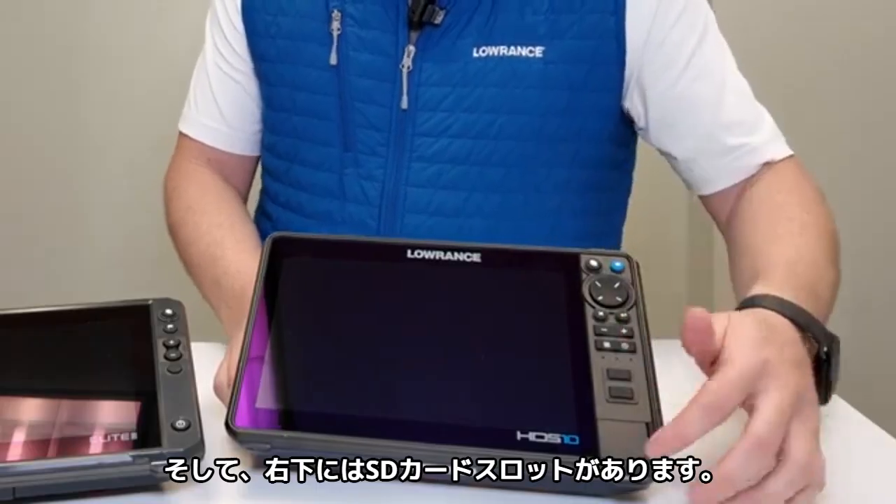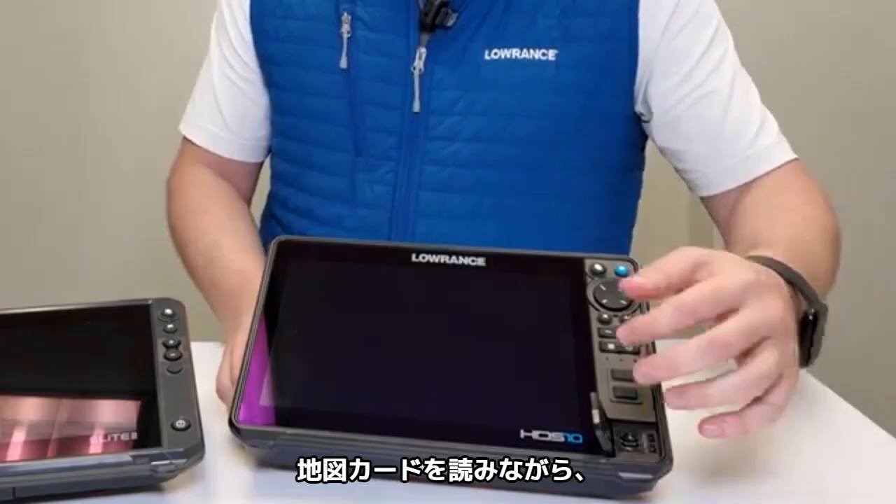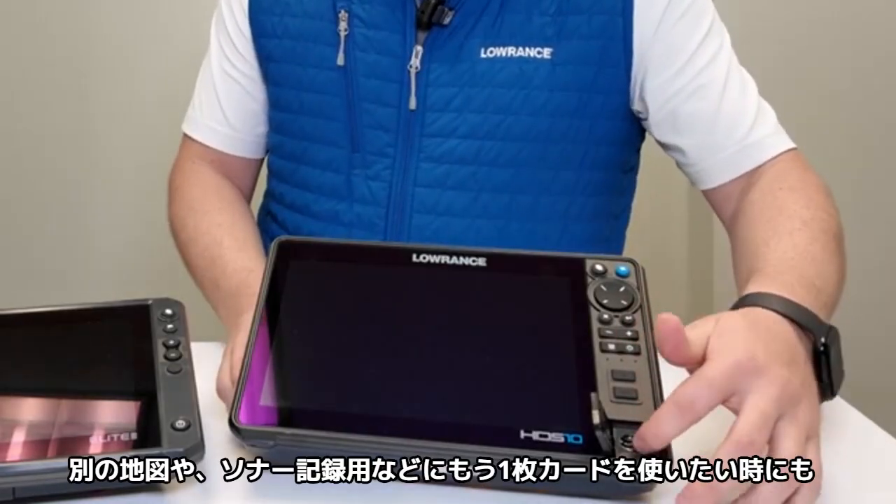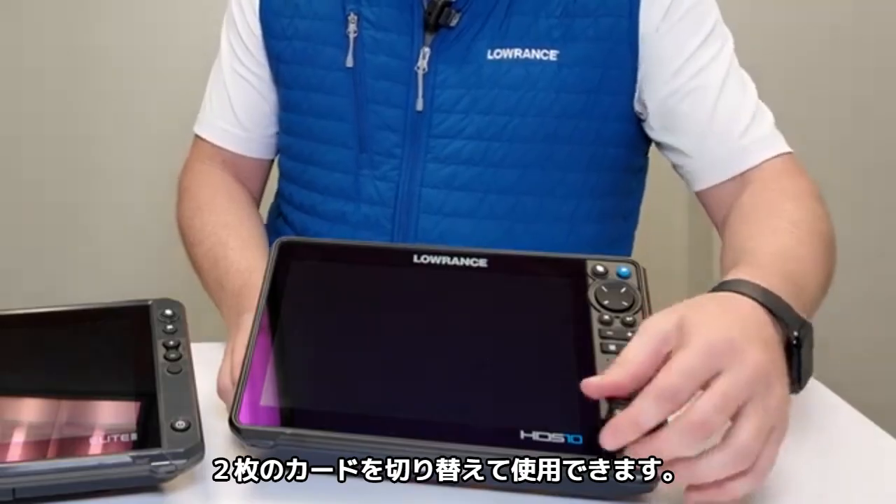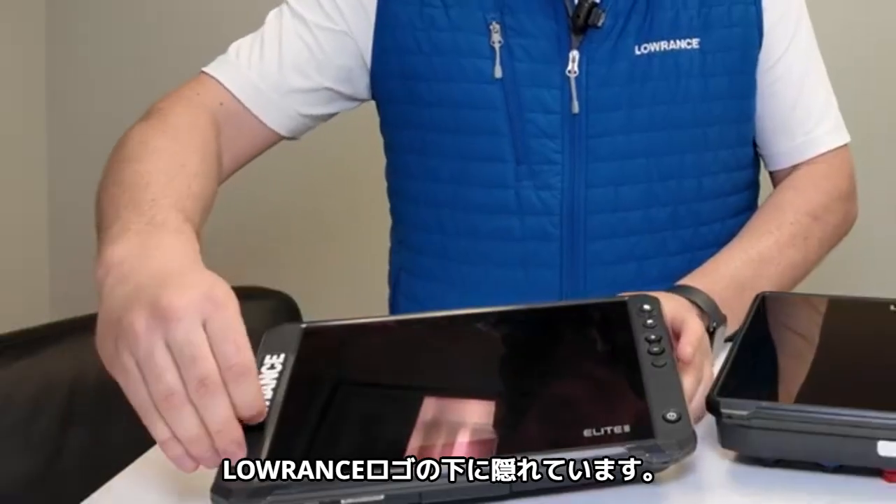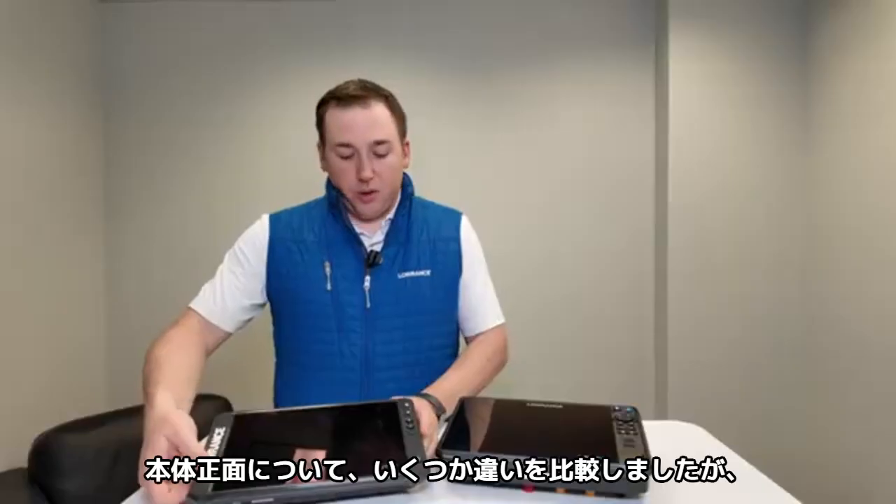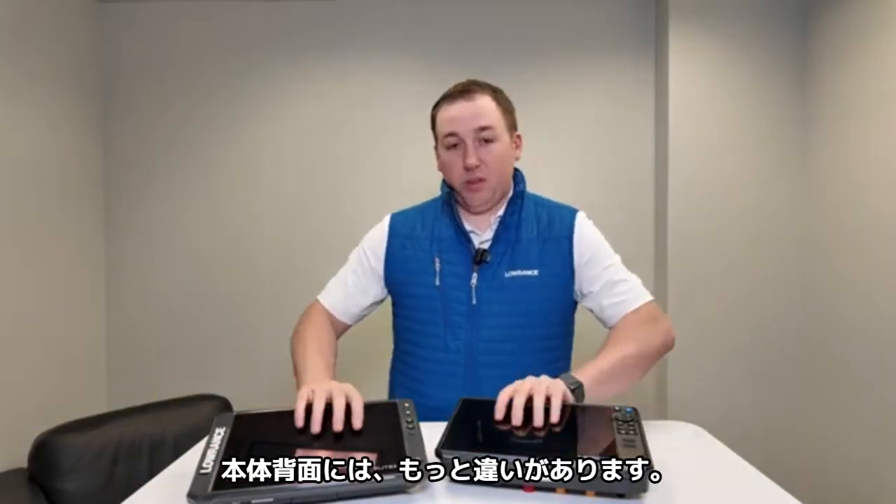Also on the front, you'll see you have an SD card slot over here under this little door. So there are 2 card slots. So if you've got to read a map card and then you want to put in another card for maybe another map or for recording sonar or something, you have 2 card slots there, so you can flip between those. On an Elite FS, you'll only find 1, and it's actually underneath this Lowrance logo over here on this side. So you pull it up, you find 1 card slot there. So on the front, that's just a couple of the quick differences. There's actually some more differences on the back.